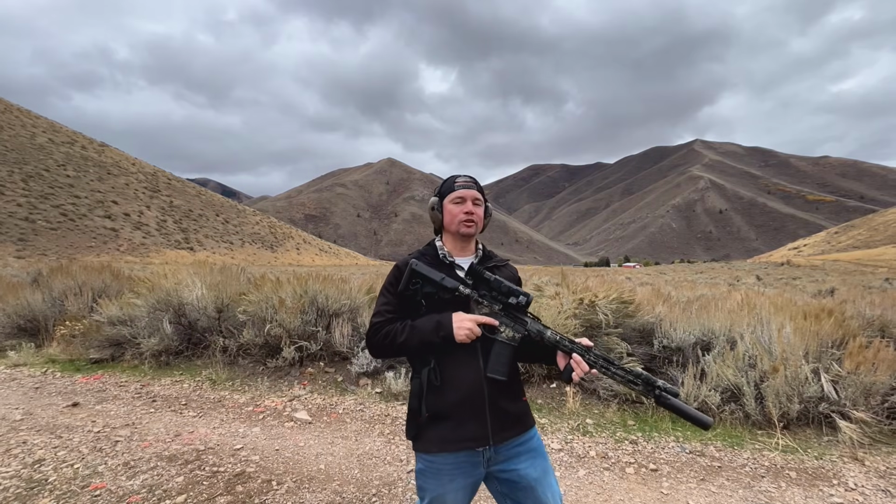There are so many ways to set this up and so many ways to use it. It really is a very, very useful optic setup, and it's not very expensive. That's the crazy thing. Thermal used to be really unavailable for all but the most wealthy gun owners. That's not really true anymore. The thermal is really interesting.